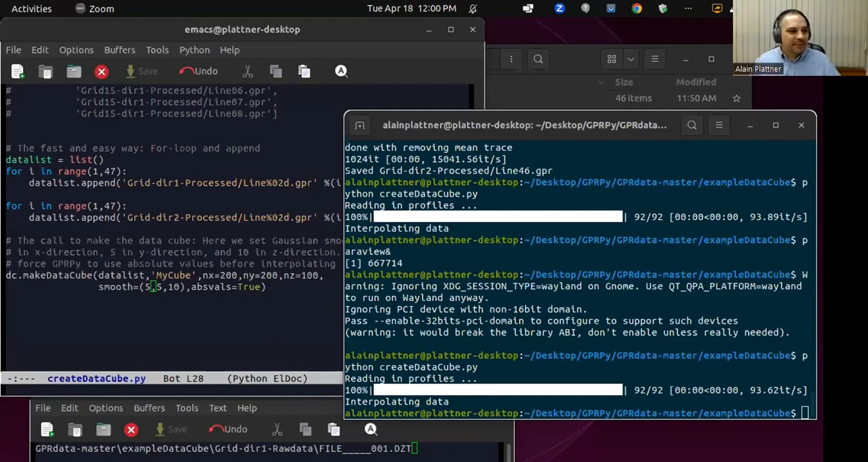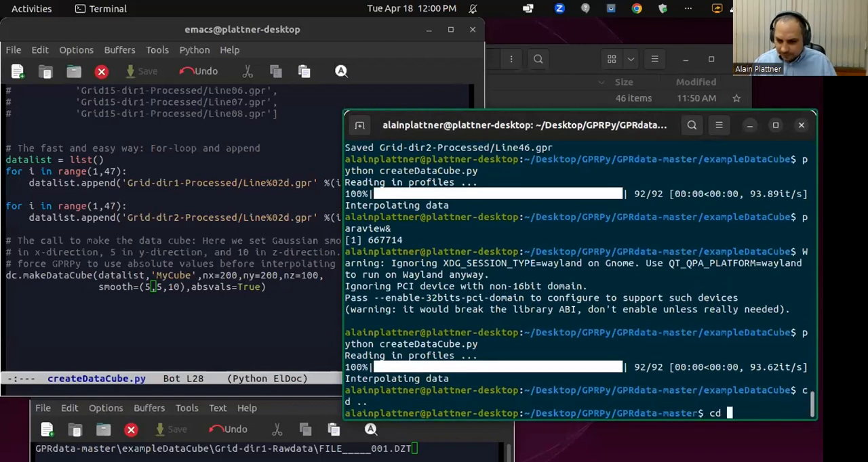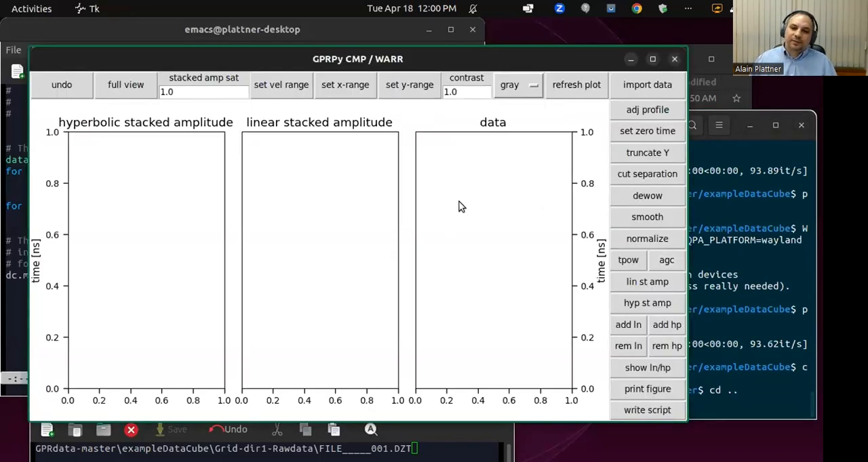Okay, someone said, how about adding the normal move out correction to flatten the hyperbolas next to the semblance plot? Yeah, that would be a possibility. That would then add, let me quickly open. That would then add another, what is it called, another panel.